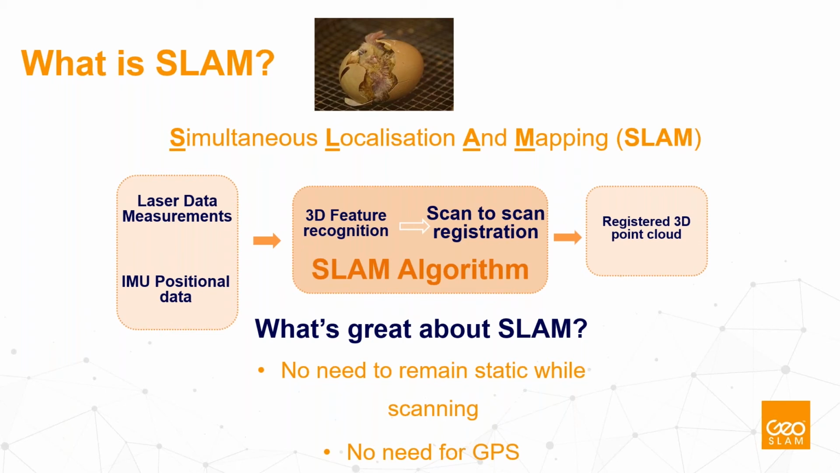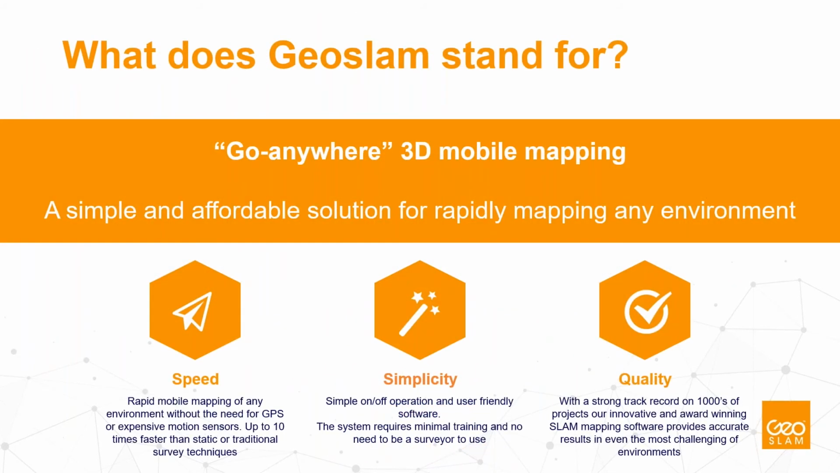Actually, the more dynamically you move the unit, usually the better the results. That's a nice thing, and there is also no need for any additional positioning device like GPS. It works as a standalone system, and you can freely move all around.